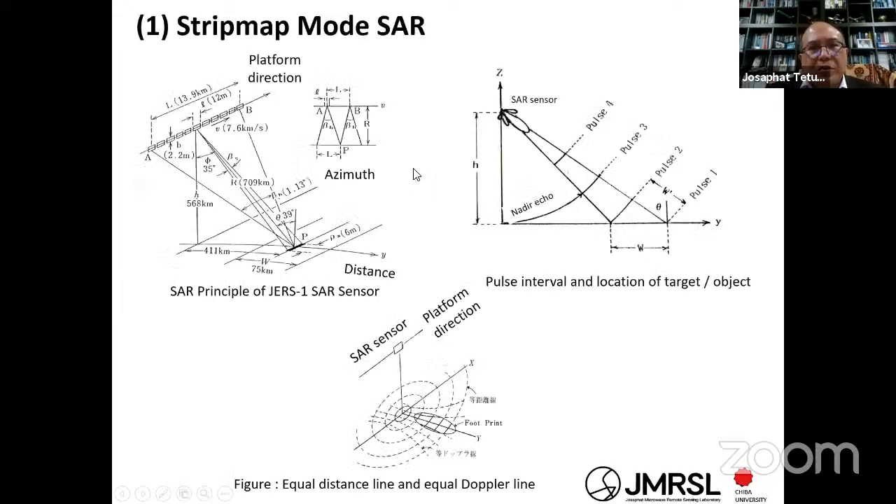Okay, and the observation modes. There are many observation modes of the synthetic aperture radar, but I want to show you some important modes. First is the stripmap mode. In the stripmap mode, we put the radar on the side of the platform, for example this aircraft, and then move and transmit, receive, transmit, receive. And then you process the data later.